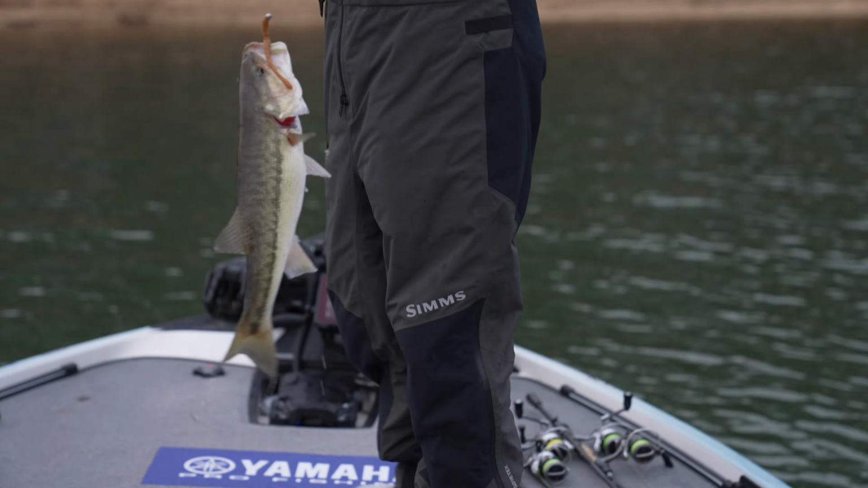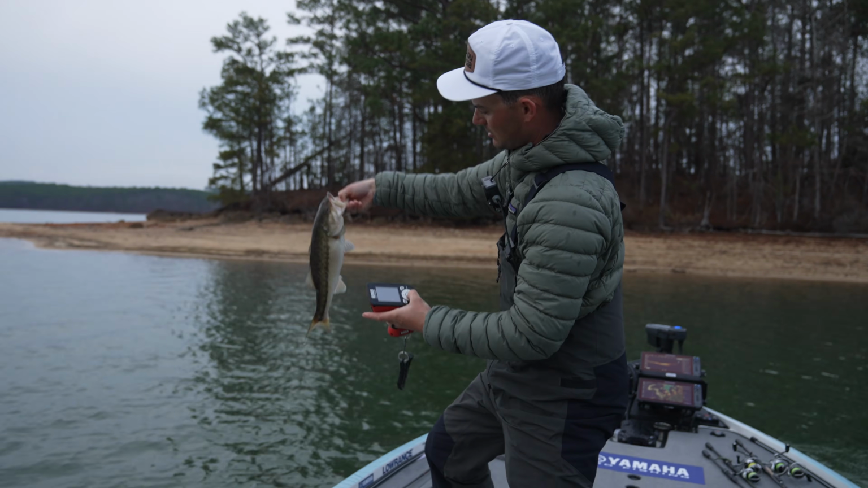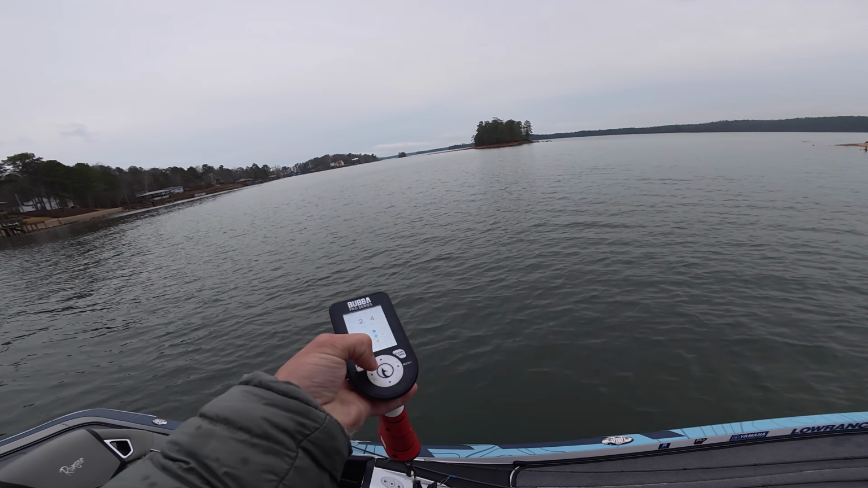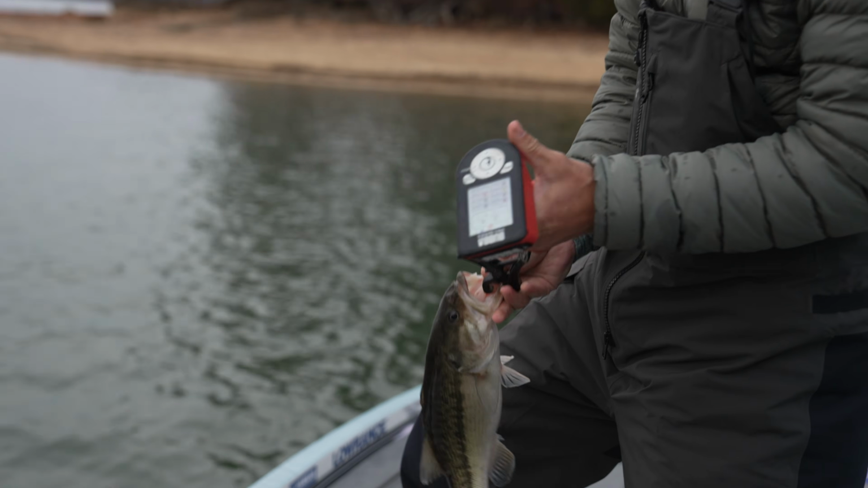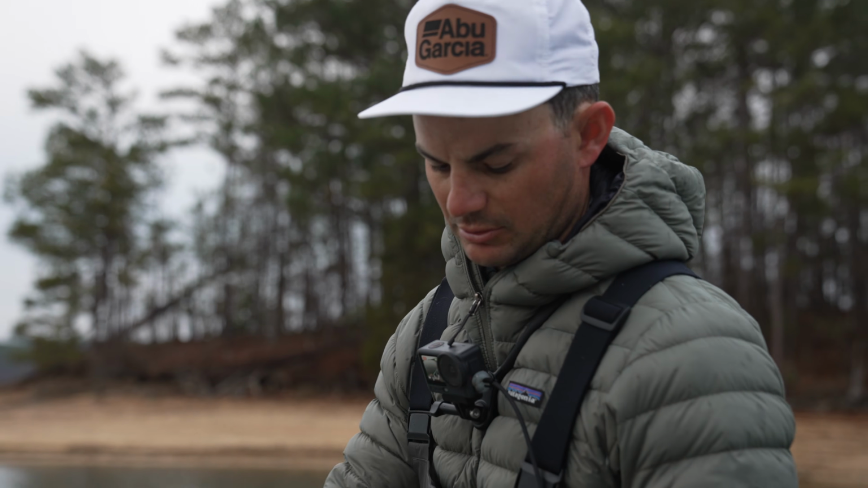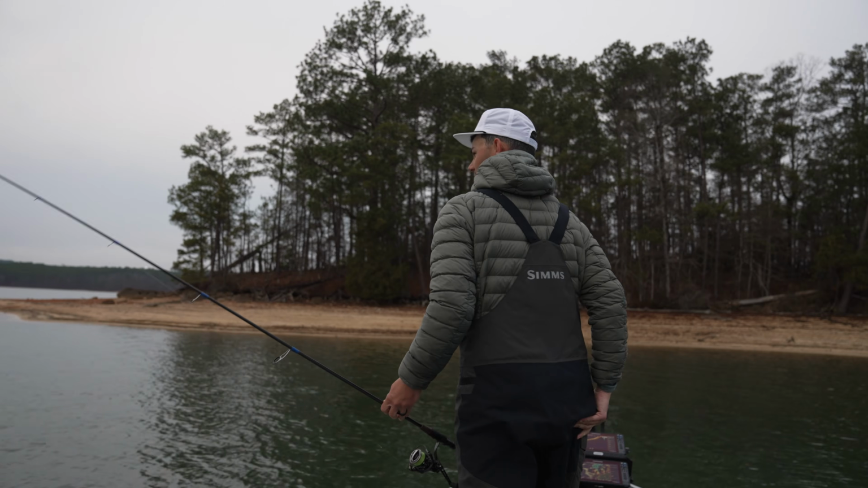Those aren't bad fish out here. You know, they're just not fat. I mean, that's probably a 1-13. No, it's bigger than that. 2.3, 2.4. So that's actually a good fish. I mean, you get 5, 2.4s, 5 of those, you're getting some money.